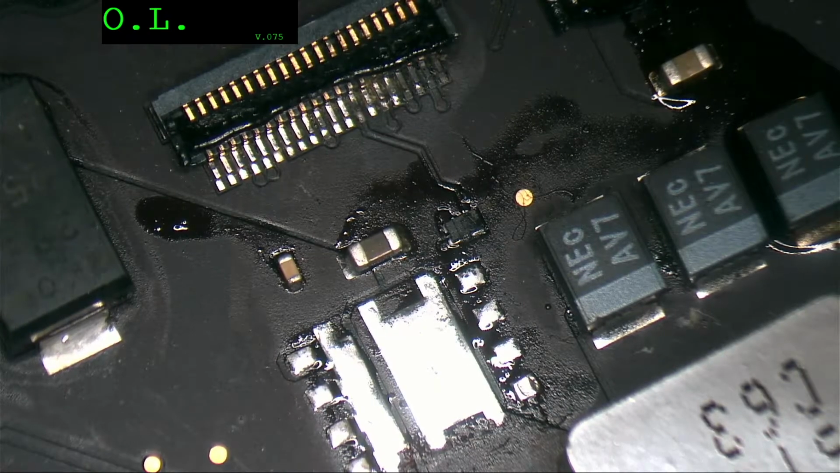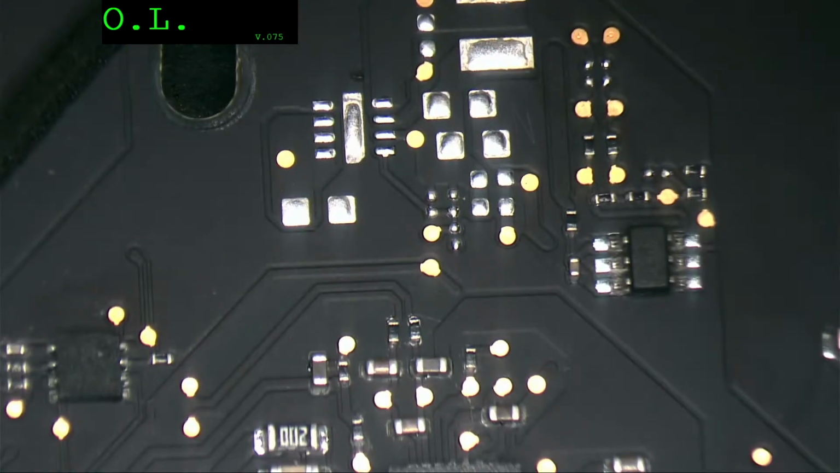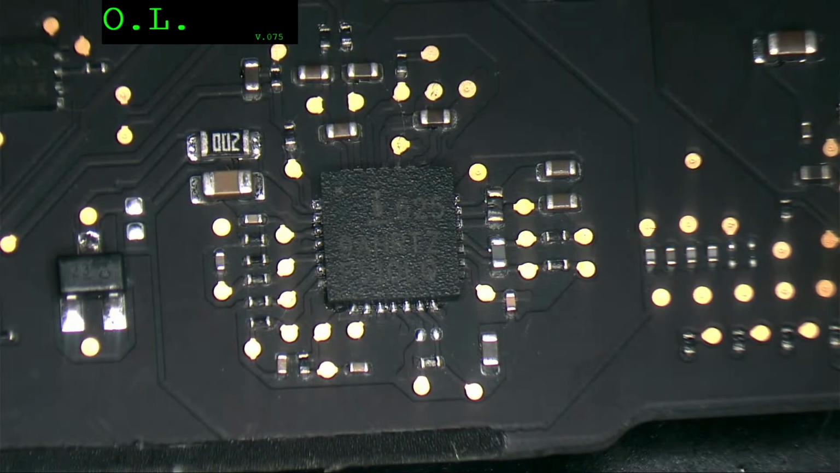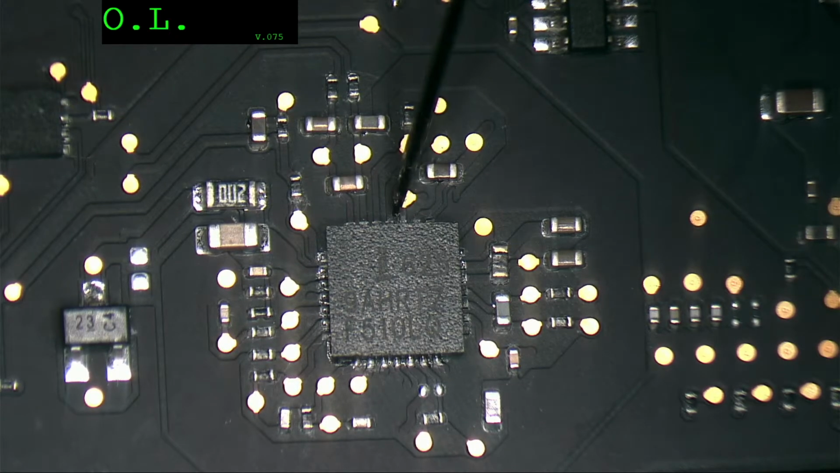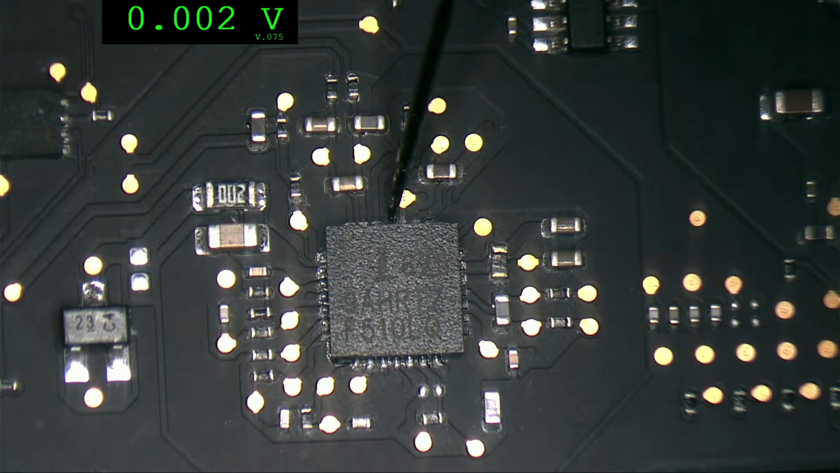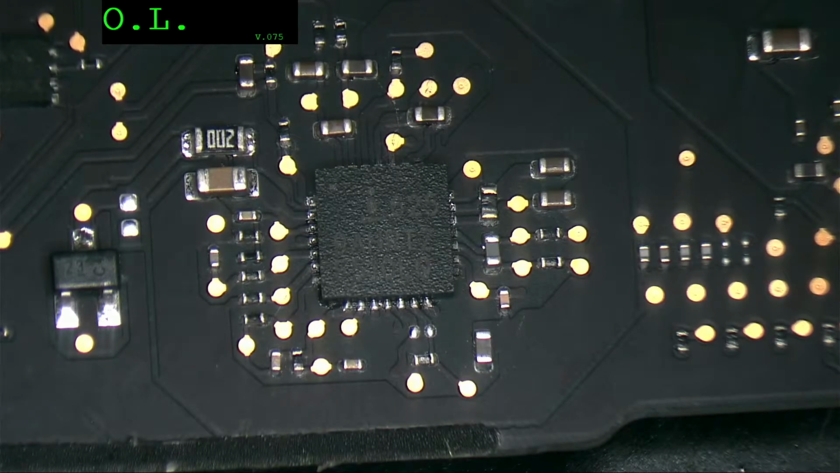Okay, now we'll remove Q7130, right? Now we're gonna check those lines again. And we got this one still low, and this one still low. And this is a simple path. They go to U7100 to Q7130.